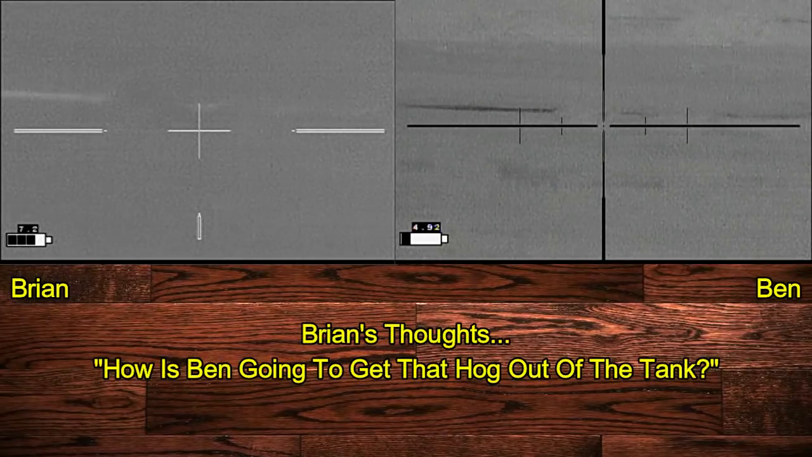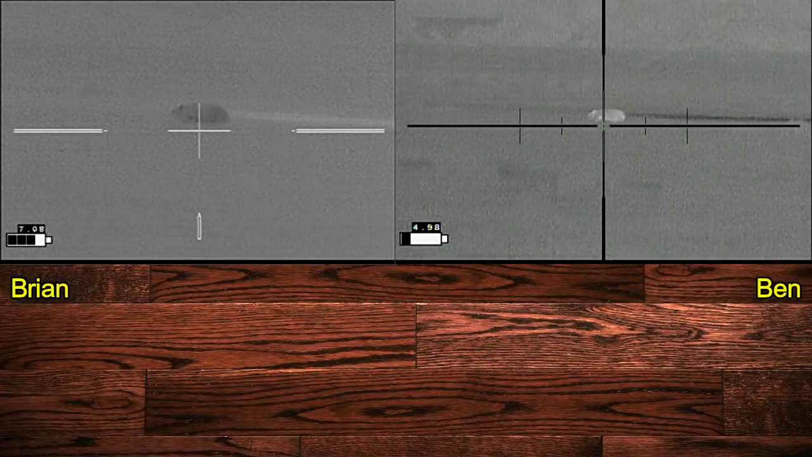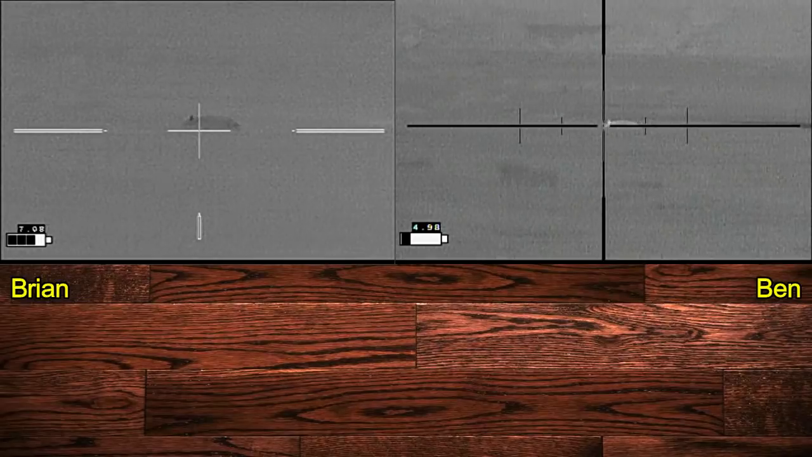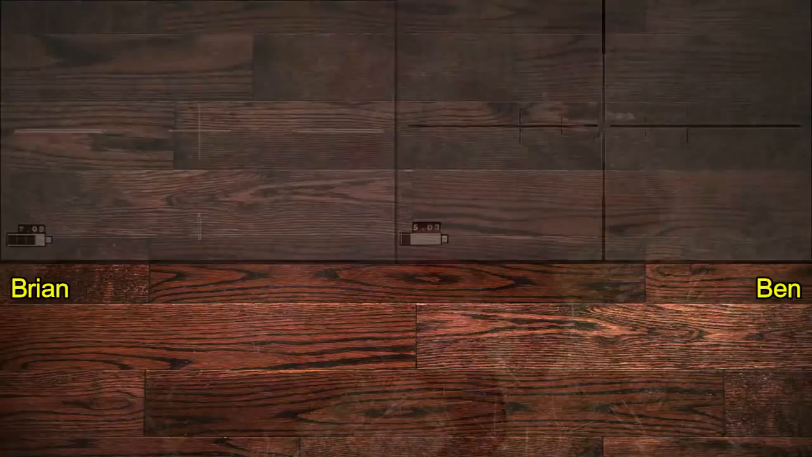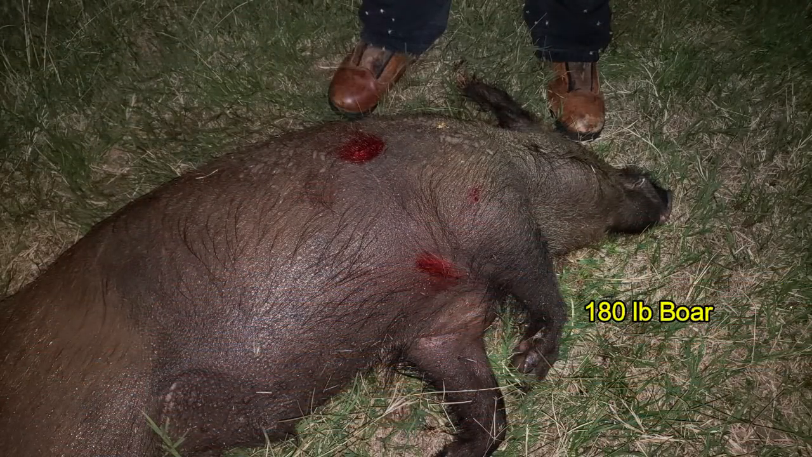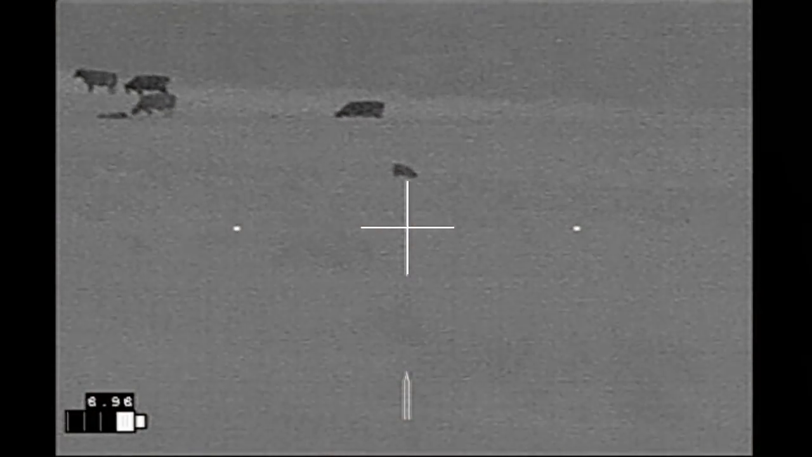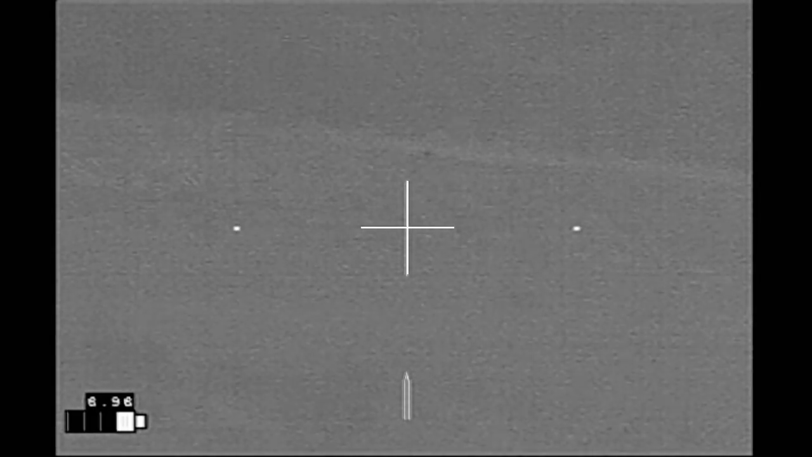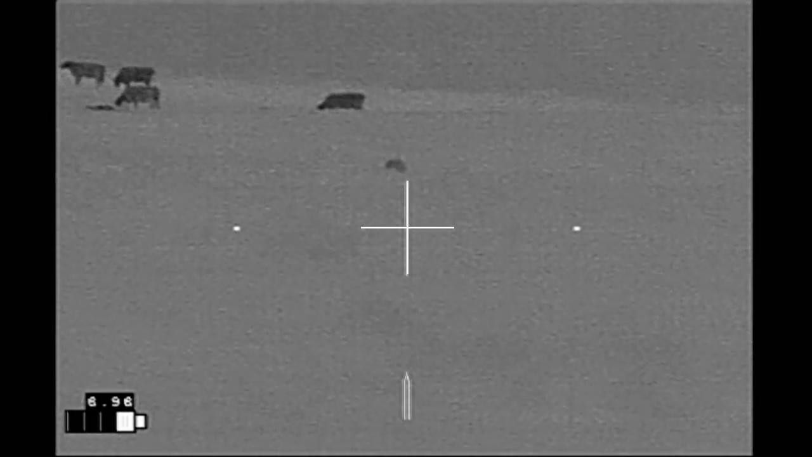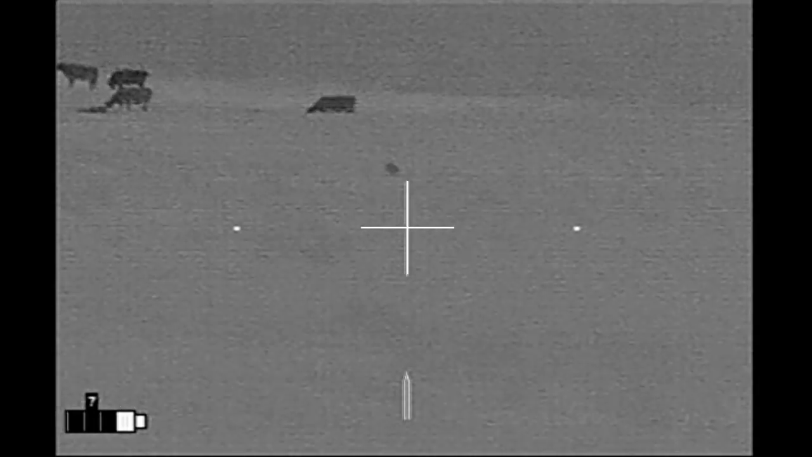Let it go. And the hog runs into the tank. Back out again. Shoot it. Good. Safe. Three shots and three hits, and we have a very wet 180-pound boar. While we were taking pictures of that boar, we spied another one off in the distance. Possibly maybe two. But the one up close is a pig, and we are standing at hog number 3 that we've just killed.